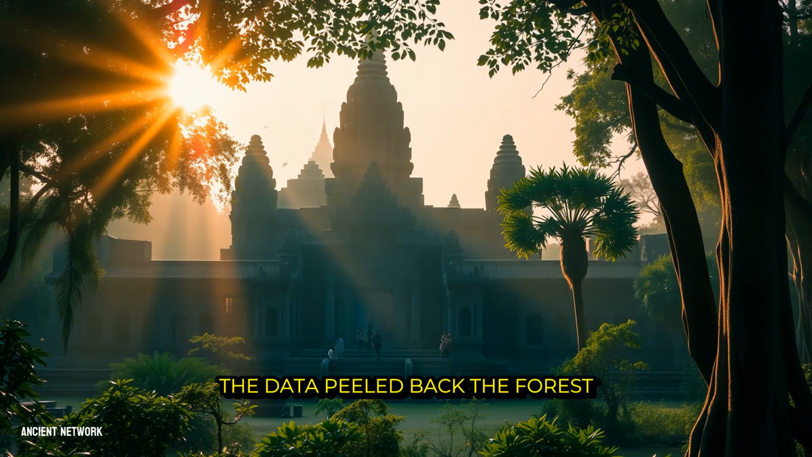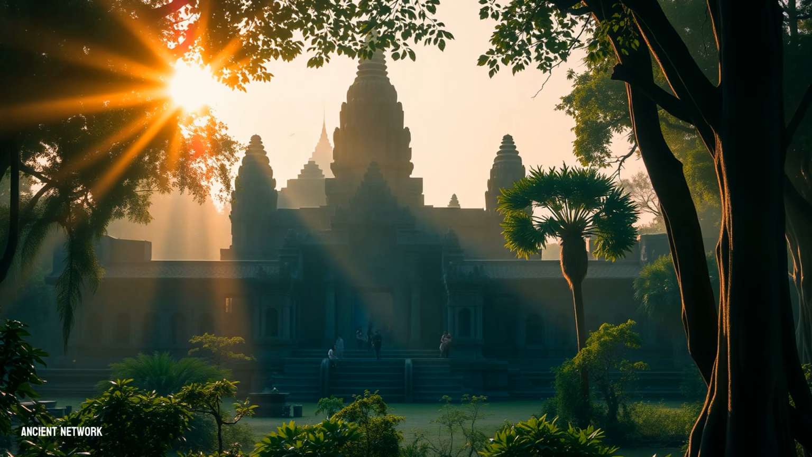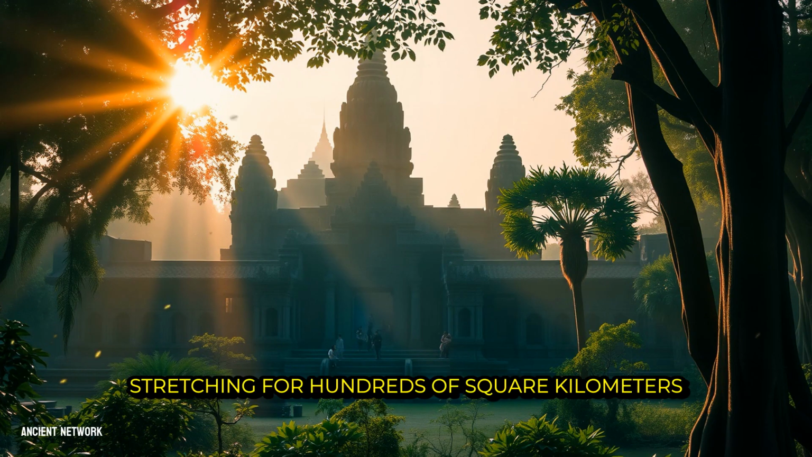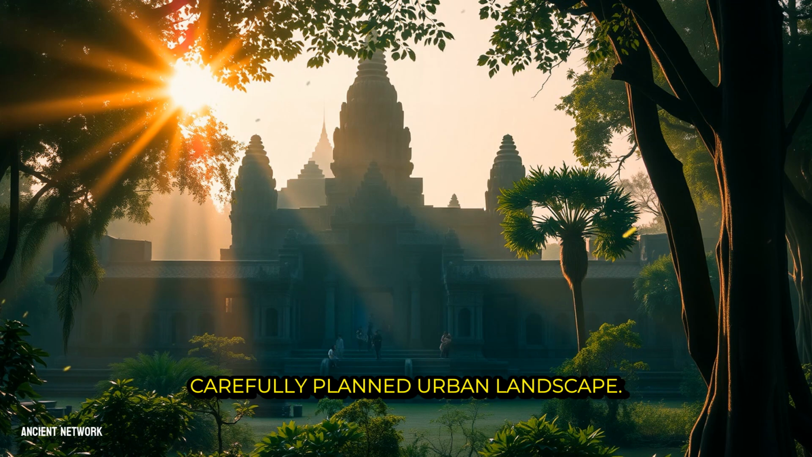The data peeled back the forest to reveal that Angkor Wat was not an isolated city. It was merely the dazzling ceremonial heart of something far grander. Stretching for hundreds of square kilometers in every direction was an immense, carefully planned urban landscape.